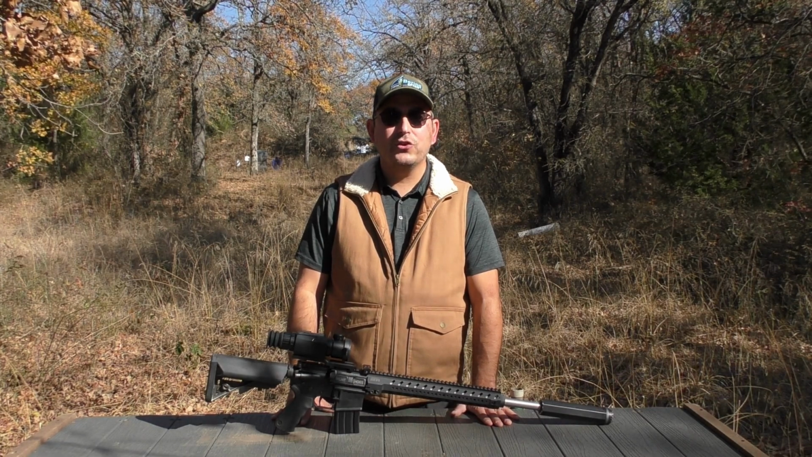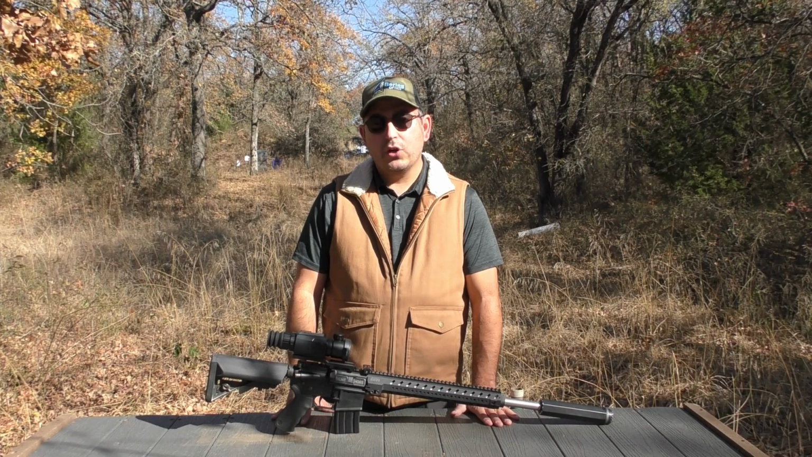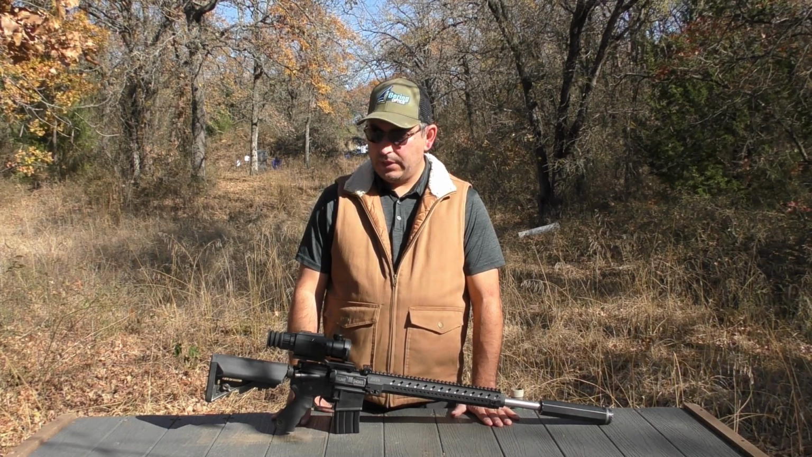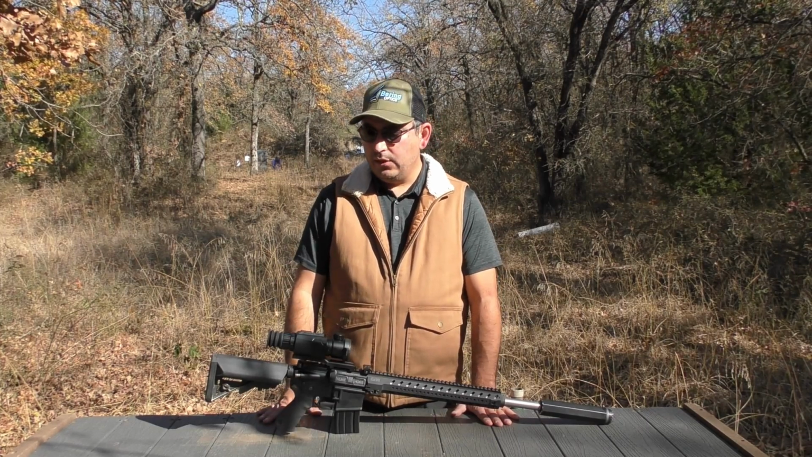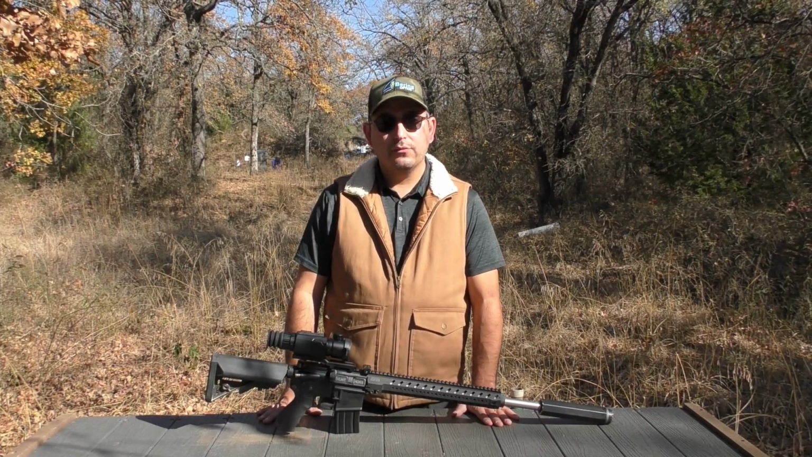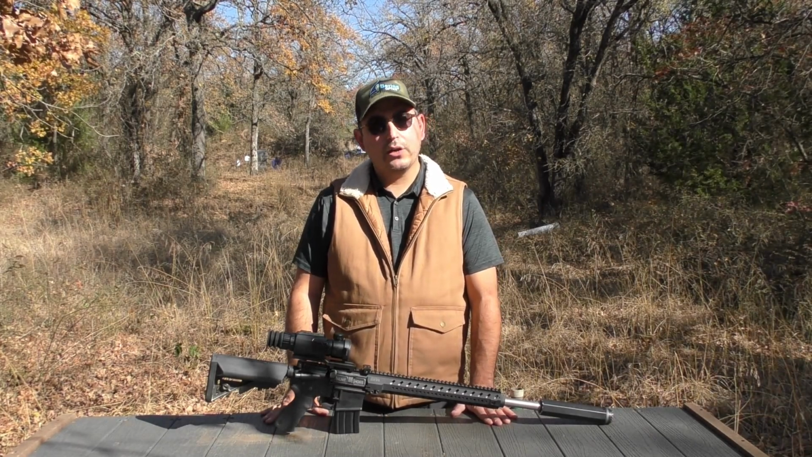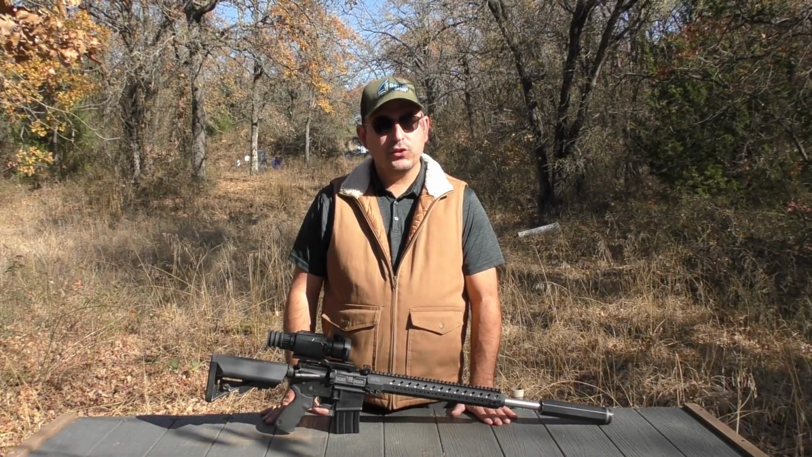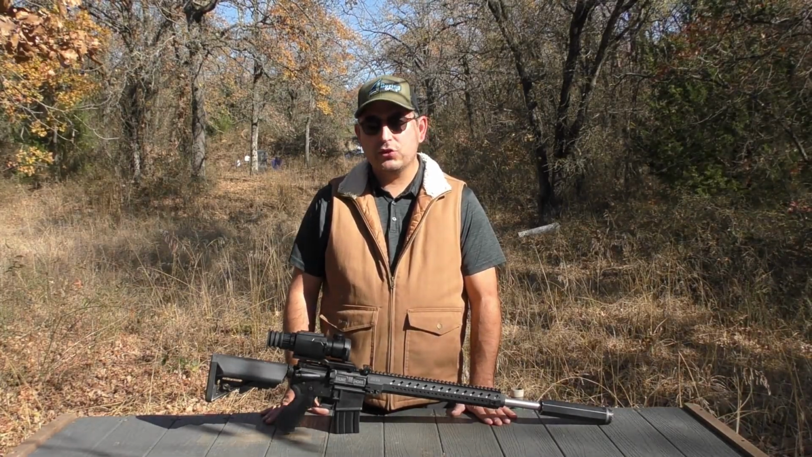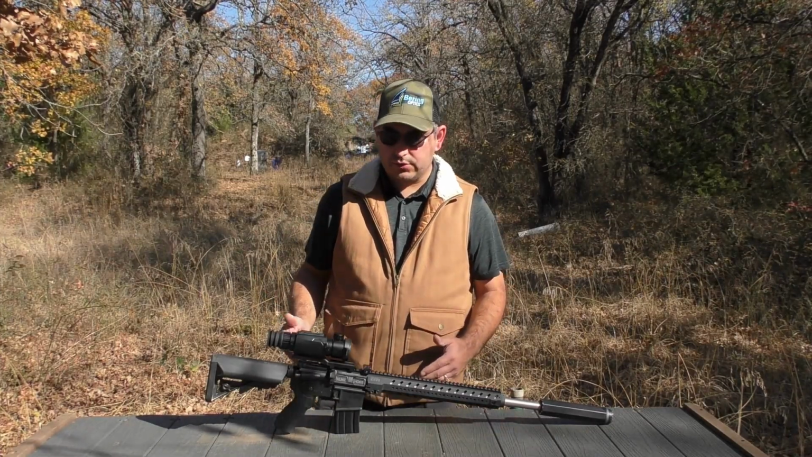Bering's asked that I introduce to you their new 384 thermal resolution rifle scope, the Hogster ZAP. The Hogster ZAP is on this AR-15 in front of me, and we plan to do a range review today where I'll show you how to zero the unit at 100 yards, and then we'll try to stretch it out to 200 yards. The Hogster ZAP represents an entry-level scope that has many of the features that you would find on upper-level scopes or higher-priced units.